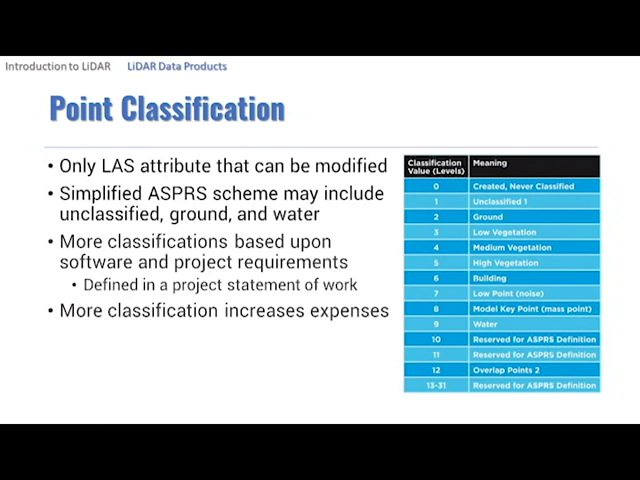The lack of class descriptions can make the classification useless. Simplified versions of the ASPRS scheme may include unclassified, ground, and water. These classes are represented in the top half of the image, above the grey line. The bottom half of the image presents a more complete but more expensive classification that includes low vegetation, high vegetation, and buildings.